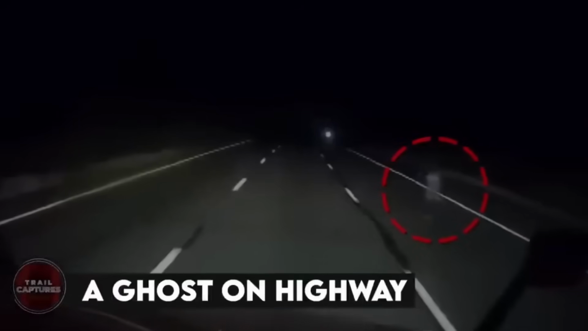A ghost on highway. While driving on the Queensland Highway, the driver had no idea something surprising was about to happen. As he kept driving, he noticed something strange on the side of the road. To his surprise, he and other people saw a ghostly figure standing right in the middle of the road. The ghost looked like a pure white child floating just a little bit above the ground. This spooky sighting became famous and many people started calling it the Ghost Child. However, some people who didn't believe in ghosts argued that it might not be real.